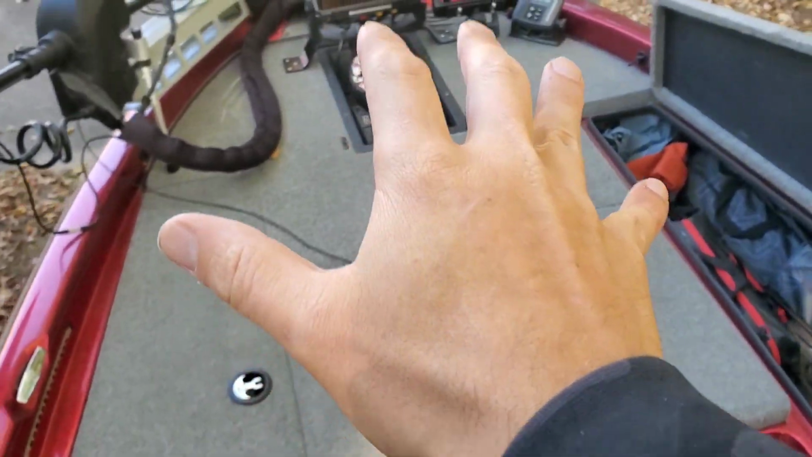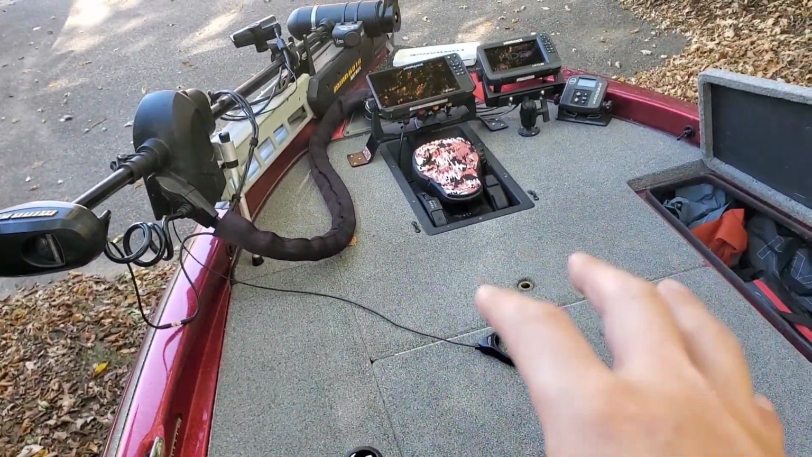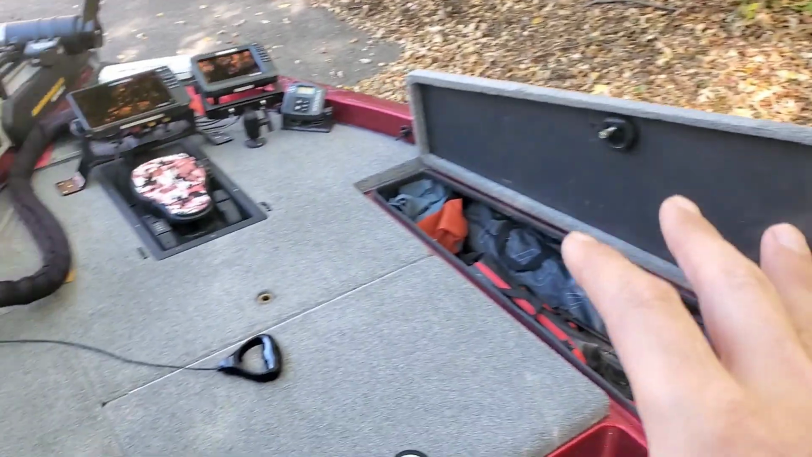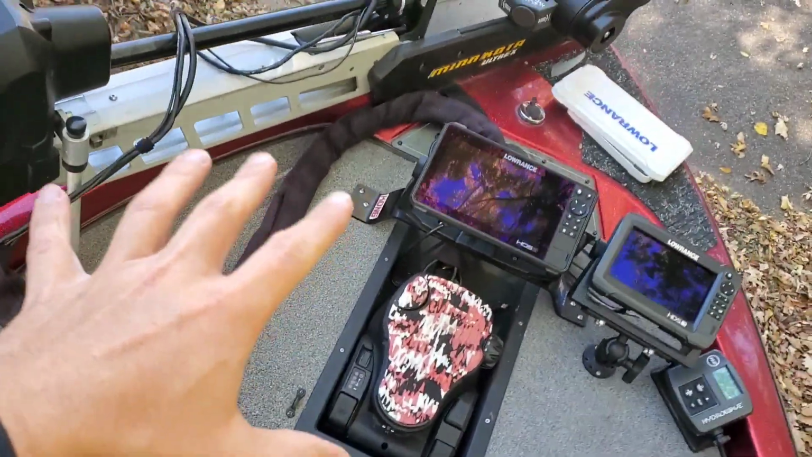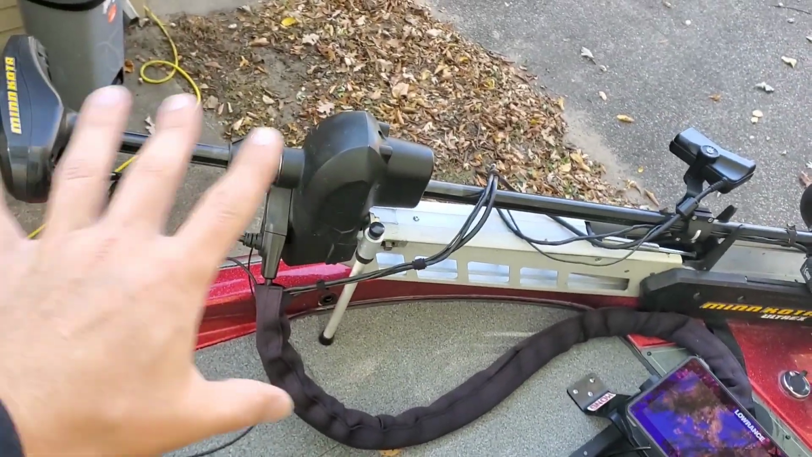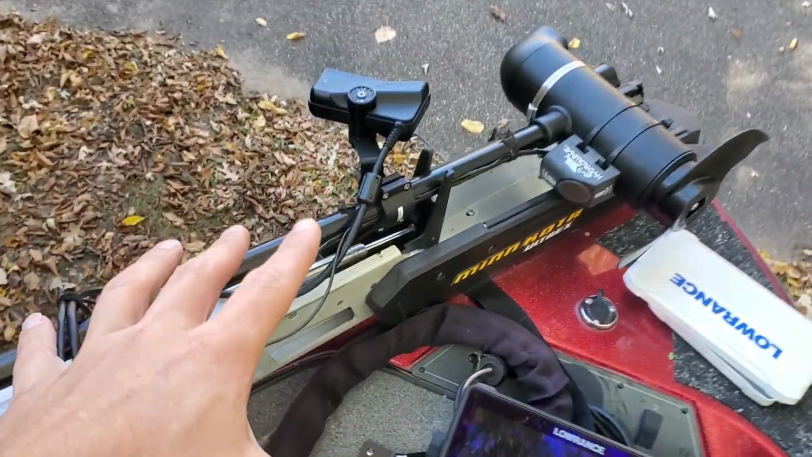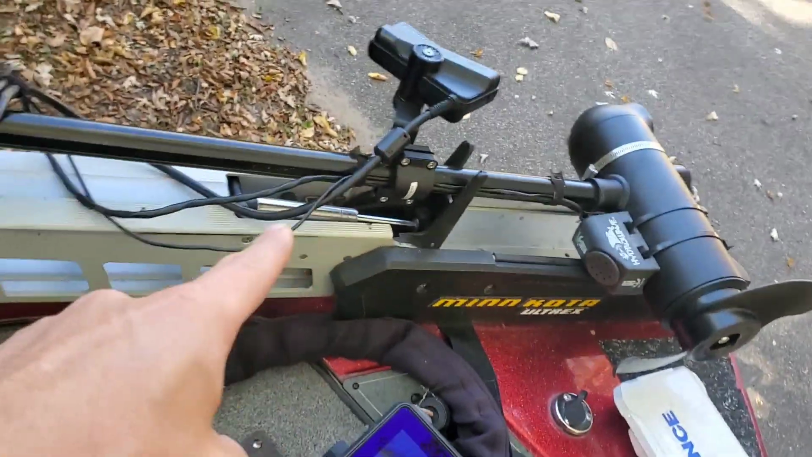So here, let me show you. I have a 19-foot Skeeter. It's a 2002 SX190. My electronic system has kind of evolved over the years, but let's go up to the bow. I'm running a Minn Kota Ultrex. This is a 36 volt with the long shaft. I fish a lot offshore, so I went with the longer shaft. I really love it. My Active Target is mounted here.